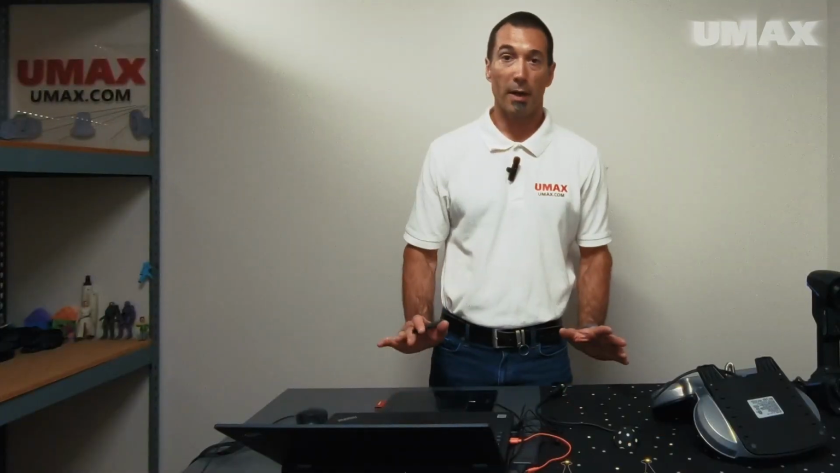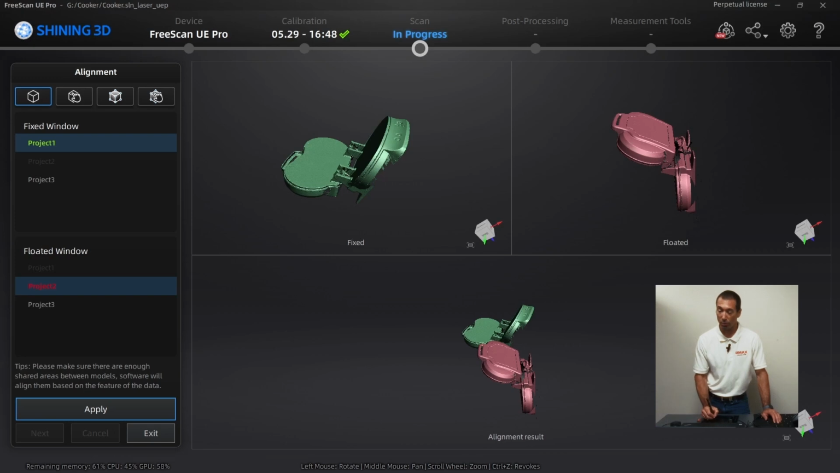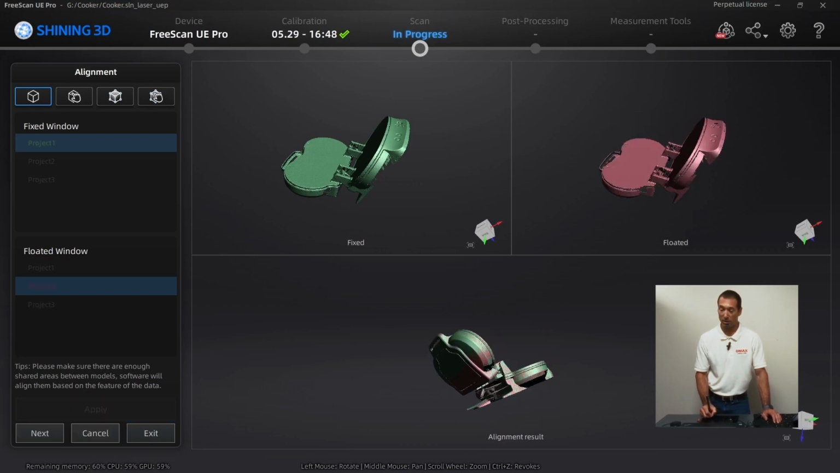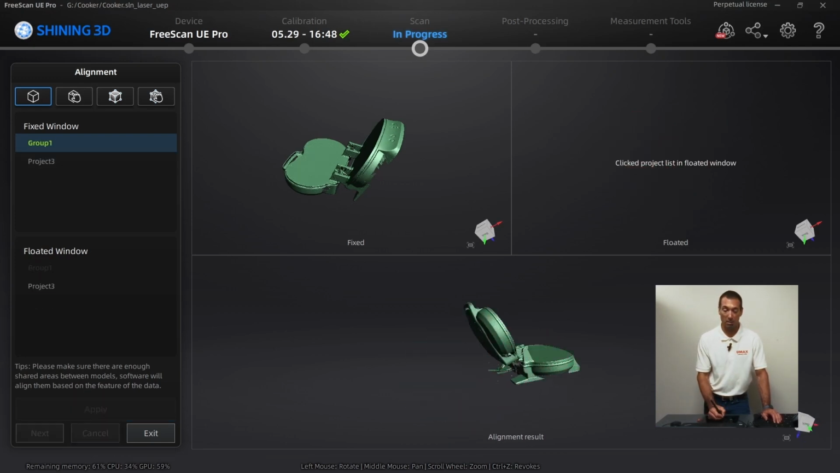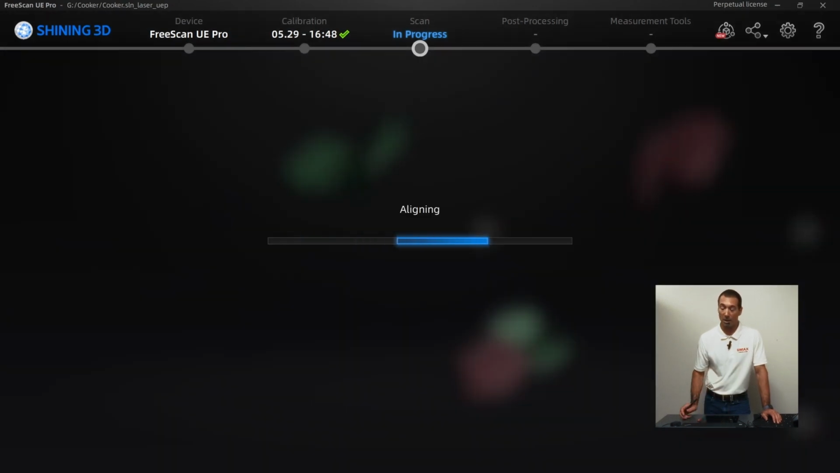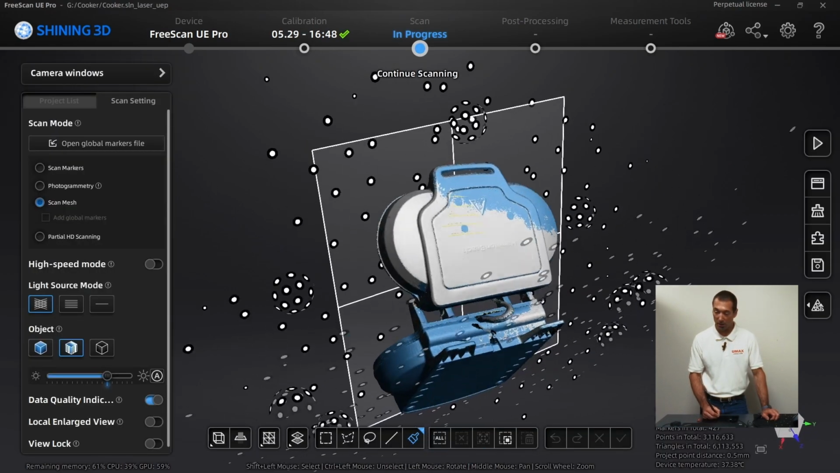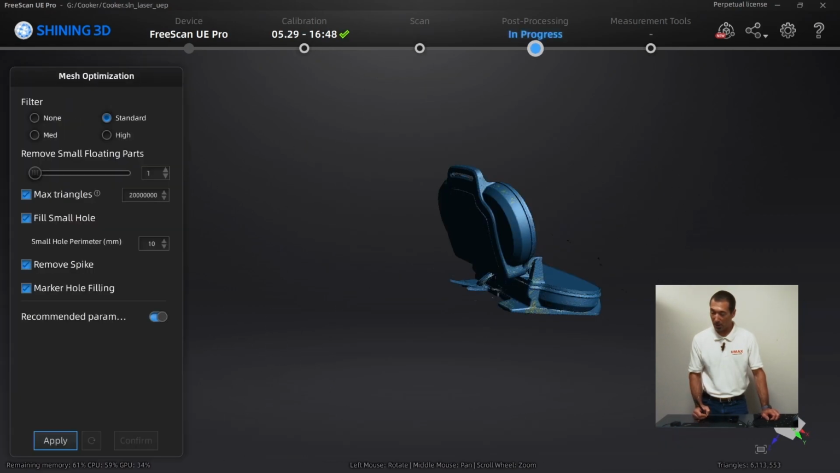All right, now we'll go ahead and align everything. Project 1 for the fixed window, project 2 for the floated window. All right, it worked splendidly. Let's hit next. And the result of previous alignment will be in the fixed window. For the floated window, we'll go ahead and stick in project 3. Let's hit apply and see if it works. All right, awesome. And there we go. Got our cooker. Let's go ahead and mesh the object.